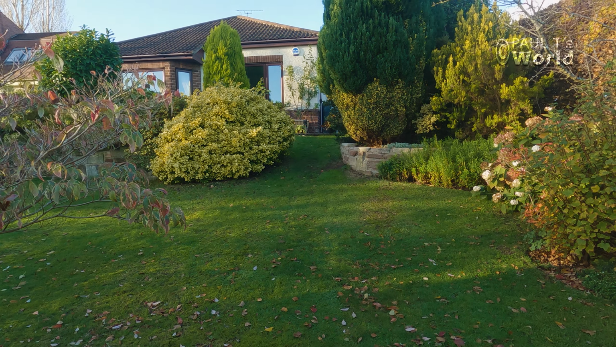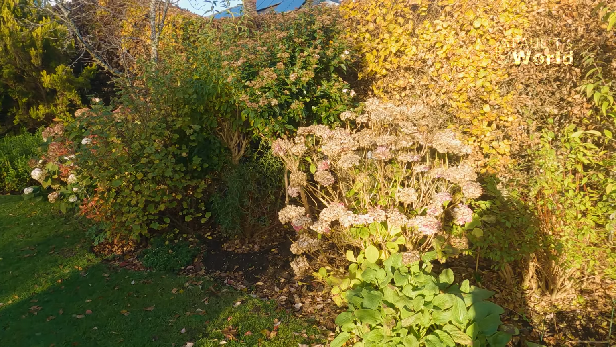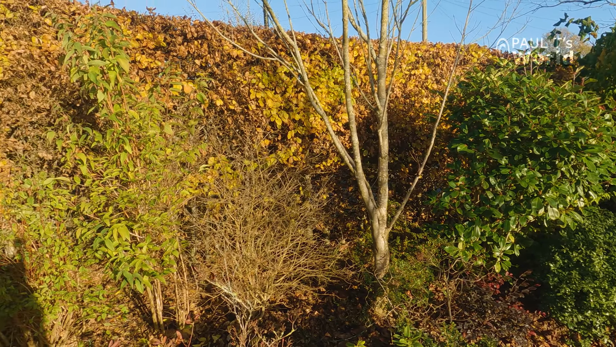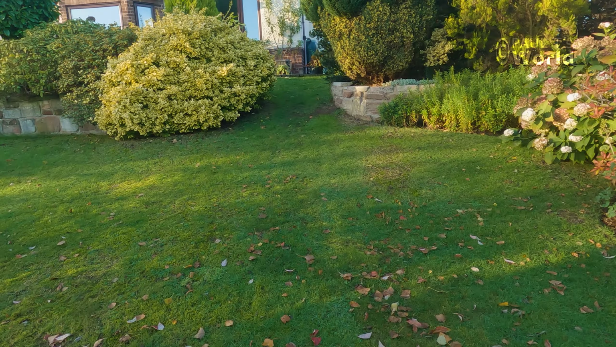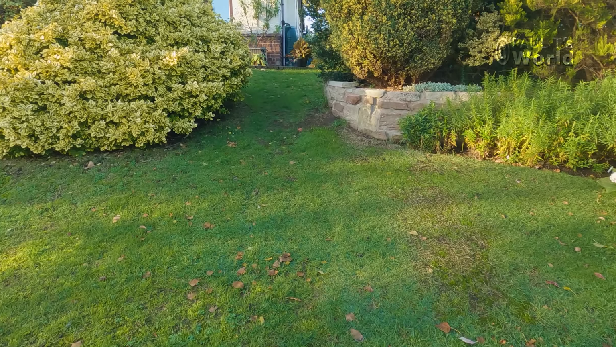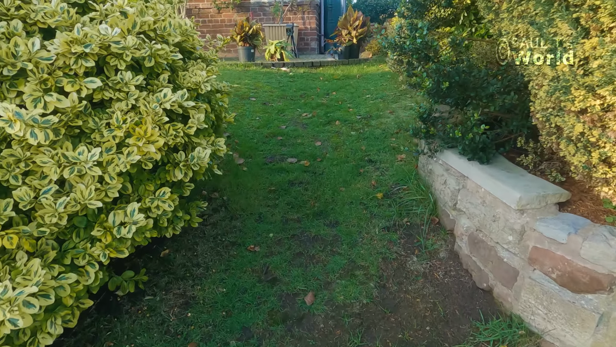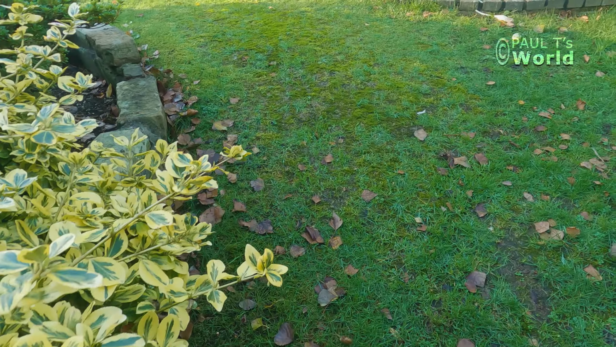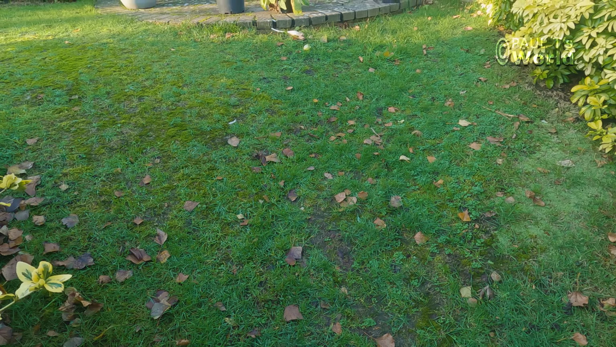This is the front garden, and I've noticed that the animals come through the hedge here. I've got a long beech hedge, so they come through the beech hedge and up this little slope here. Now for some reason, there must be worms or I don't know what round here, but the animals spend a lot of time round here. The foxes, the badgers, the hedgehogs and the cats of course.